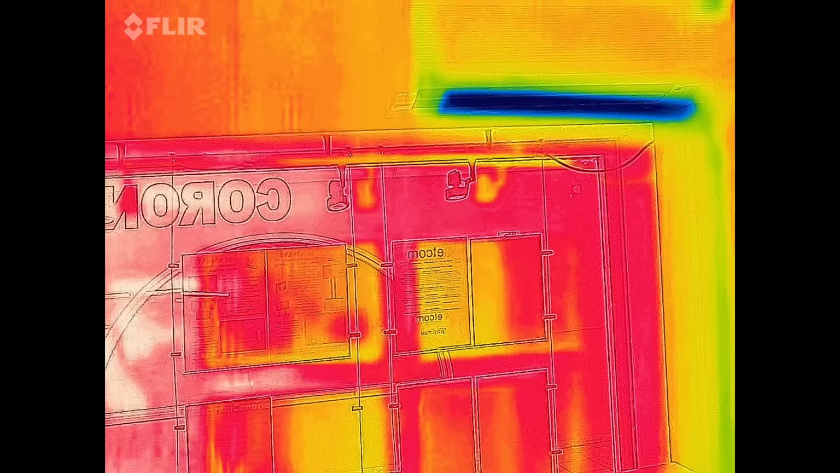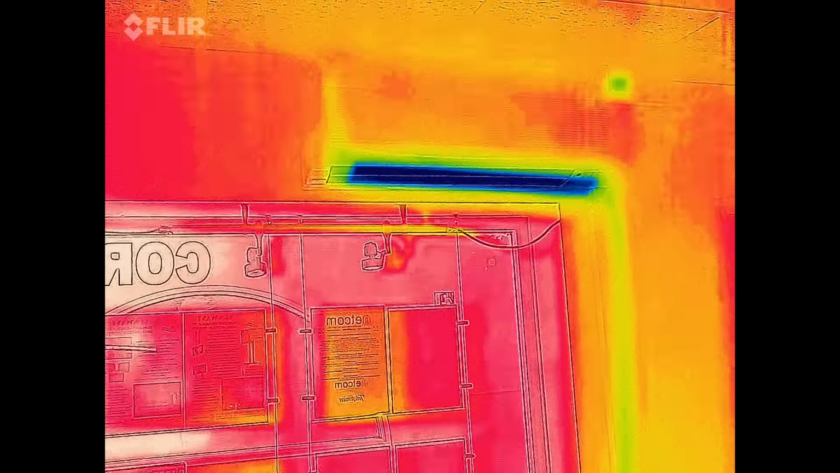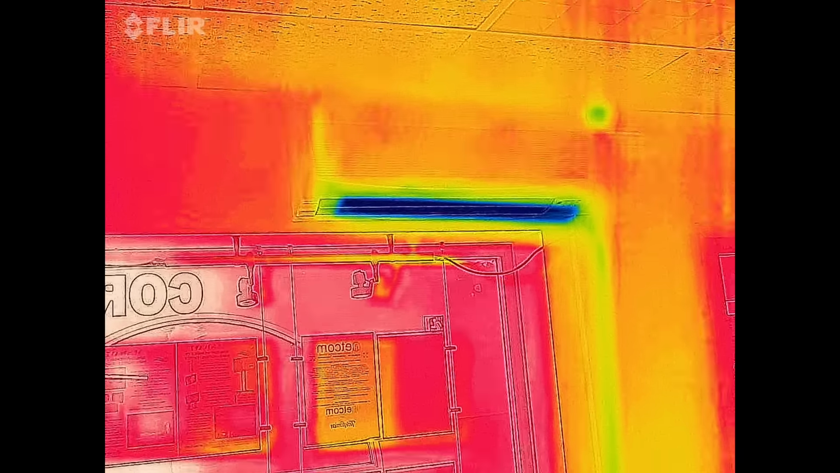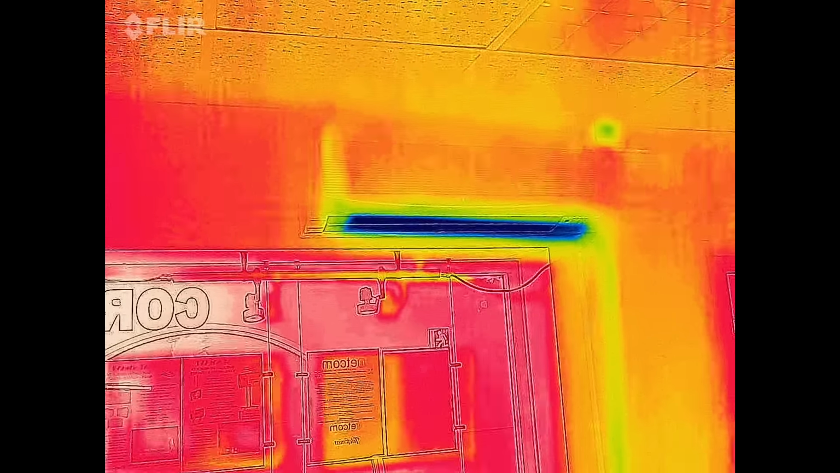I can see the temperature, but I think I have to set points for this. Well, I can tell you that deep blue is 5 point something degrees Celsius. It's all Celsius here, because it gives me a scale on the side here. But frame rate isn't great.